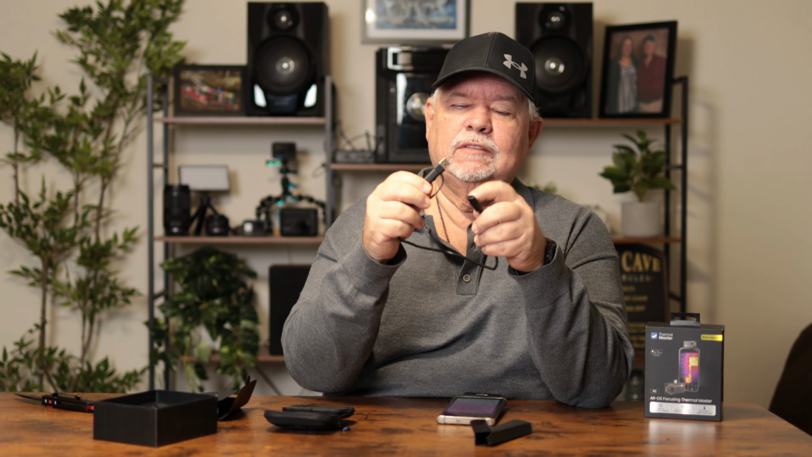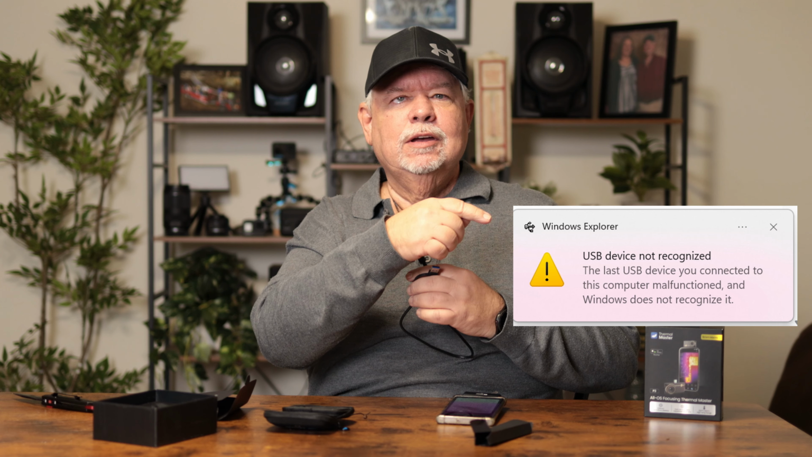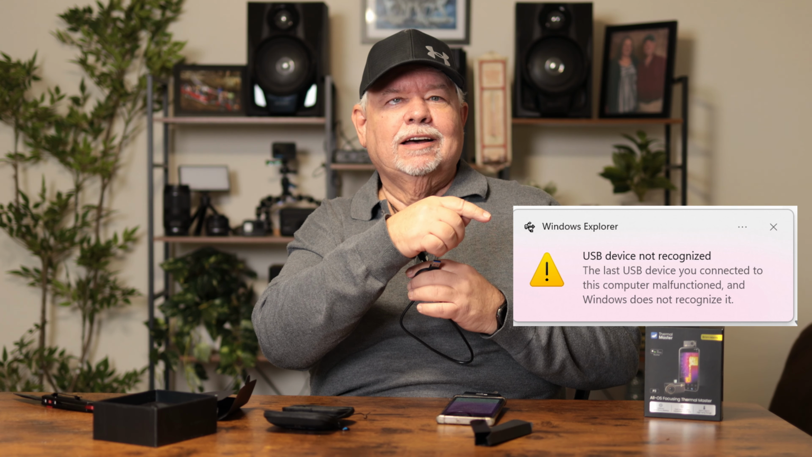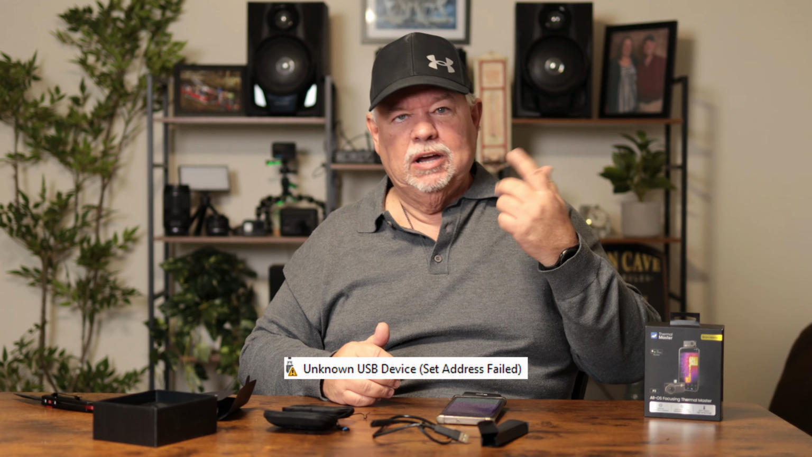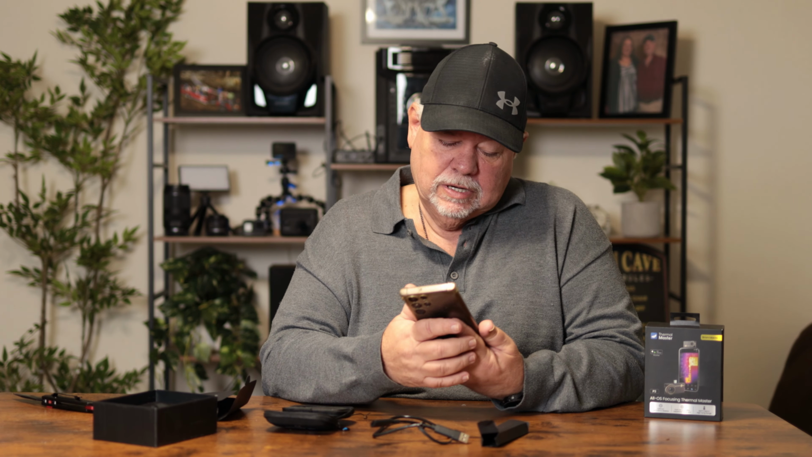The cord does have a USB-A plug on it that you're supposed to be able to plug into your computer to transfer data and for analysis. However, my computer would not detect it. This is the prompts that I got here. Now I tried to update drivers and things like that through the device manager, but was not able to do that. But it's mainly used for your phone anyway, so that's that.